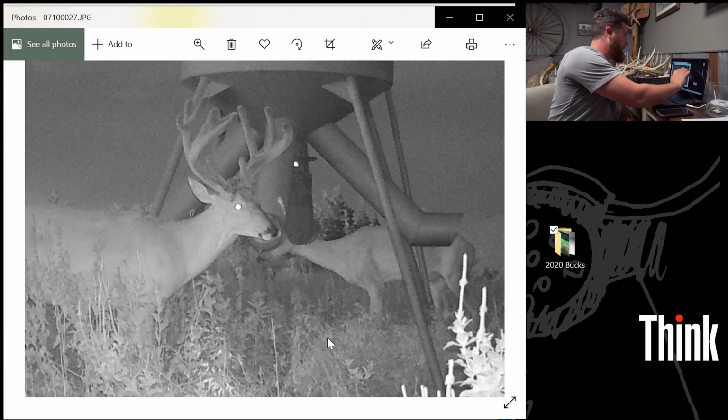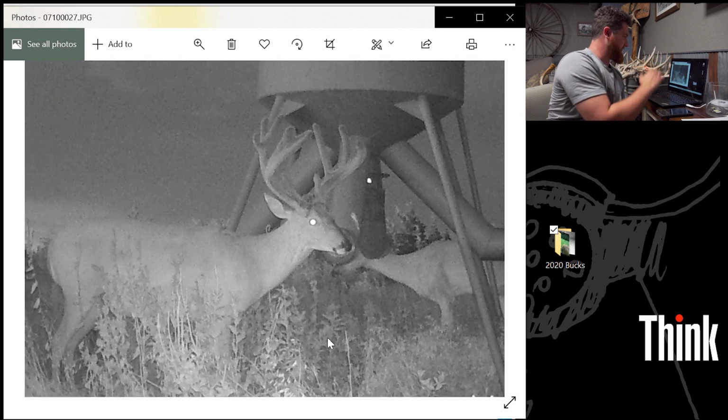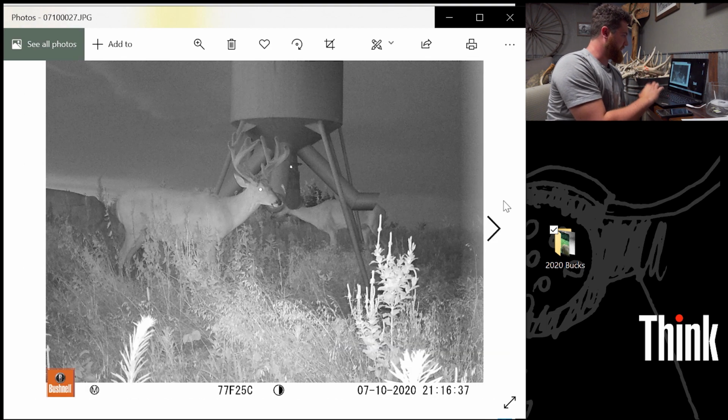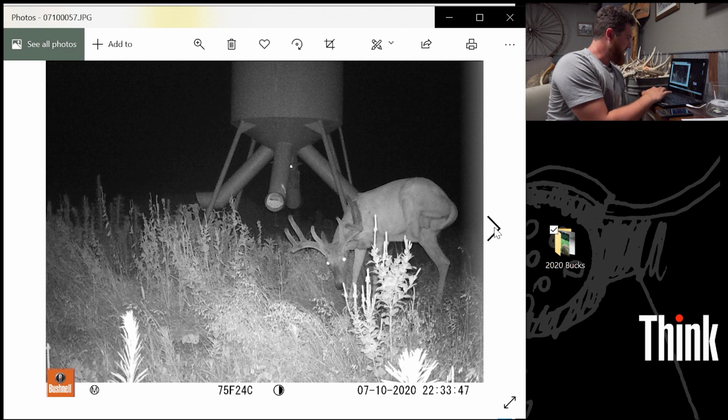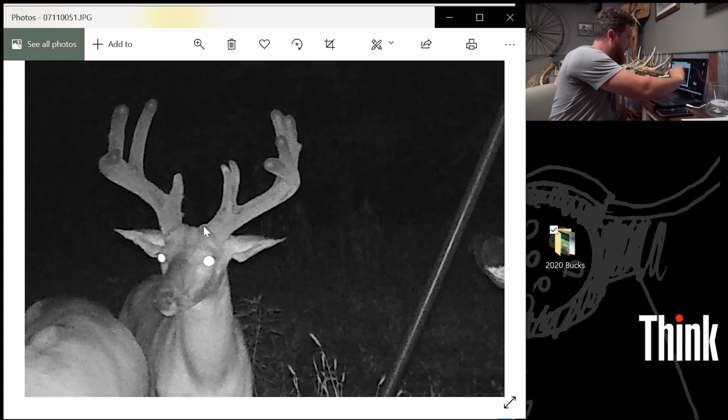Peaches. We don't need to name him. I already got him. Love this buck. Just an awesome deer. I think he's gonna be super cool if we see him this year. This is Lucky, the big no shooter. This is that one I was just talking about with the split brow. Awesome deer.